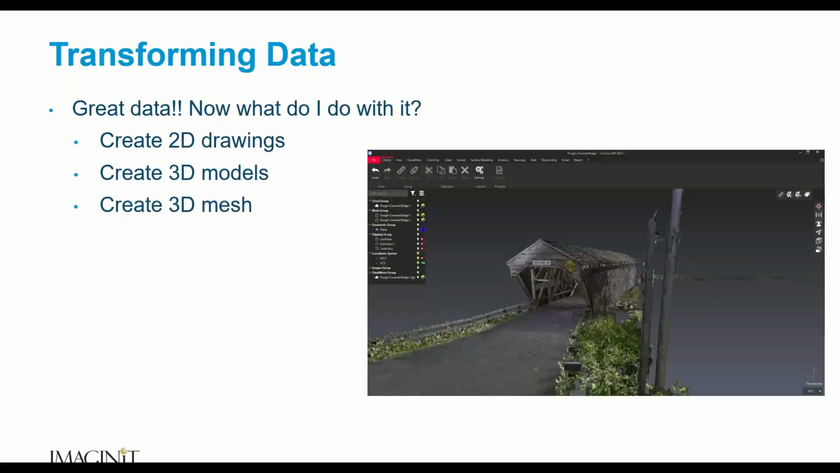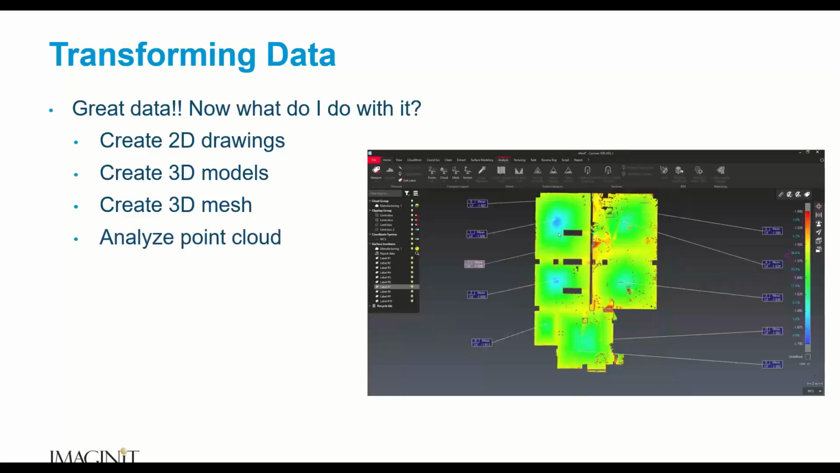Create a 3D mesh. So for those of you who are unfamiliar with a mesh, this is not point cloud data. This is actually a triangulated mesh of a point cloud. Okay, so we use the point cloud data to turn this into a model that can be used for any number of things and some analysis, which is next, of course.